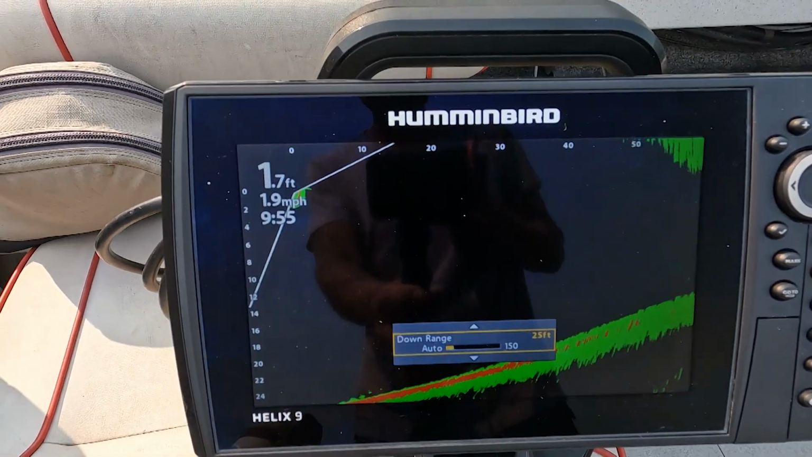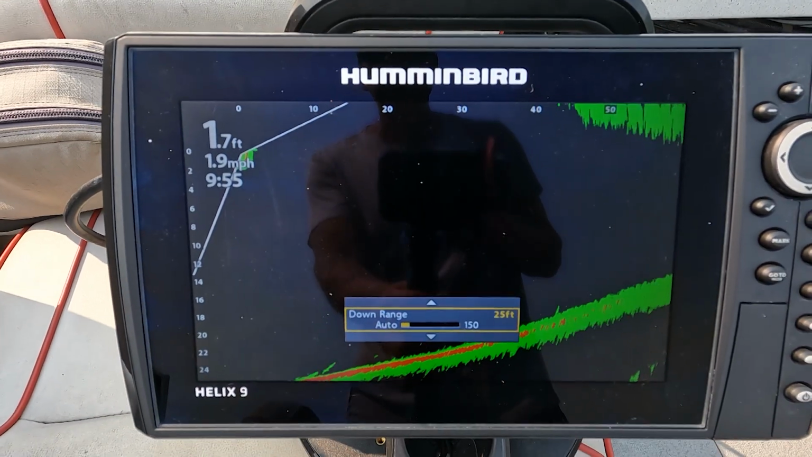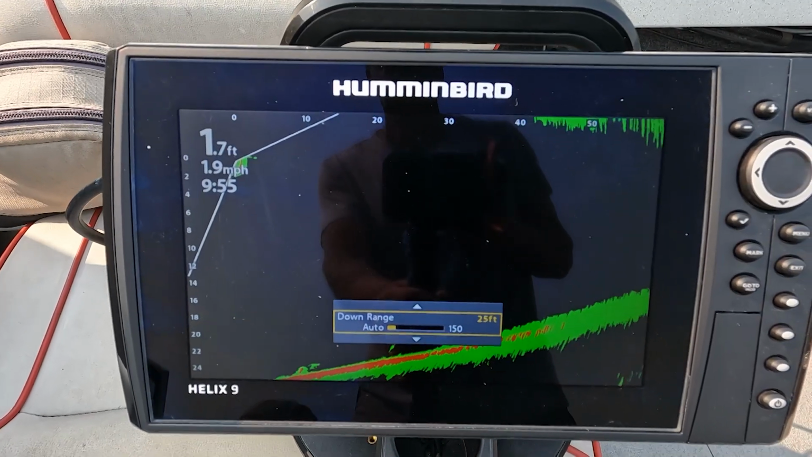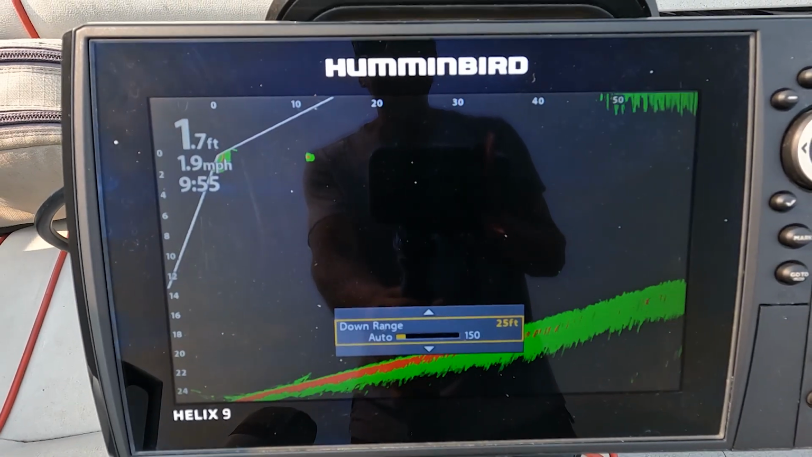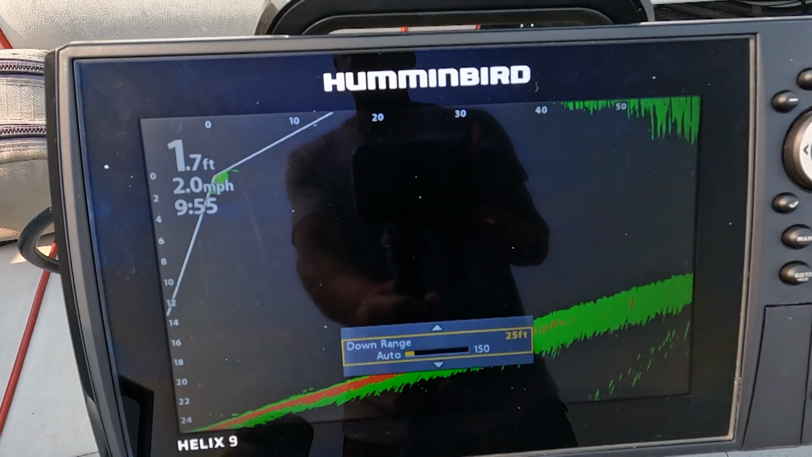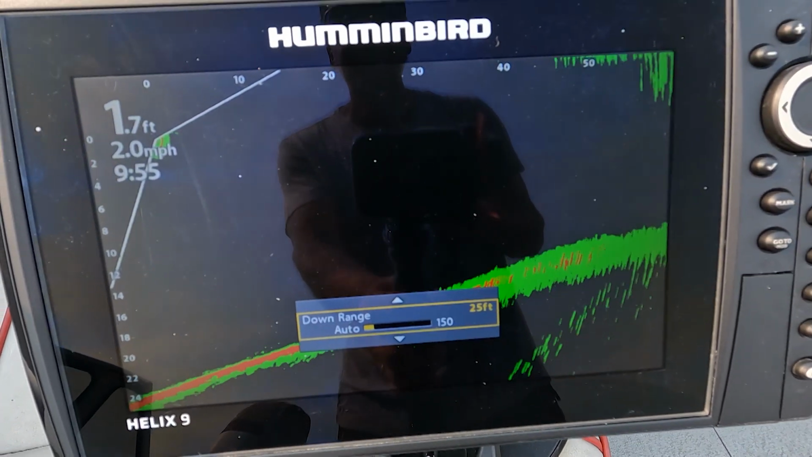So just keep modifying as you scan. Modify your downrange, move in and out, and find the depth those fish are feeding at. You'll see a majority of fish feeding in one zone, and then you can key on it. And that's all I do. We just zip along. In this mode, I'm seeing a lot of fish feeding up top, which is good. So we'll probably go in shallow water and give it a try. But that's the best way.